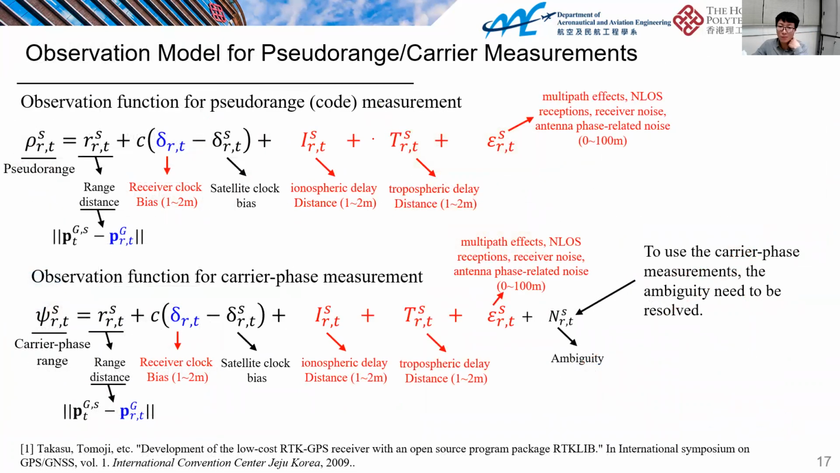It's a very typical modeling of the pseudorange measurement. It includes the pseudorange, the expected range, the clock bias, the ionospheric errors and the tropospheric errors. And a very similar modeling is applied to the carrier phase. However, we got another unknown variable, the ambiguity, to be estimated before we can use the carrier phase for GNSS-RTK positioning. Okay, to use the carrier phase measurement, the ambiguity needs to be resolved.